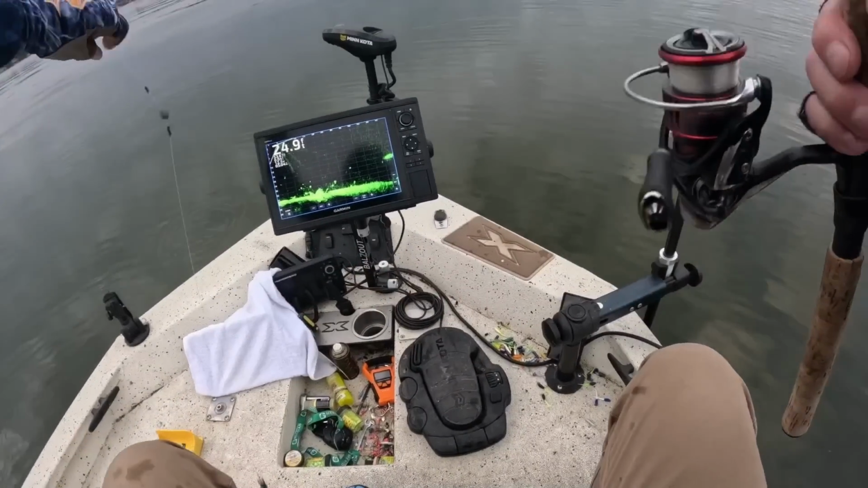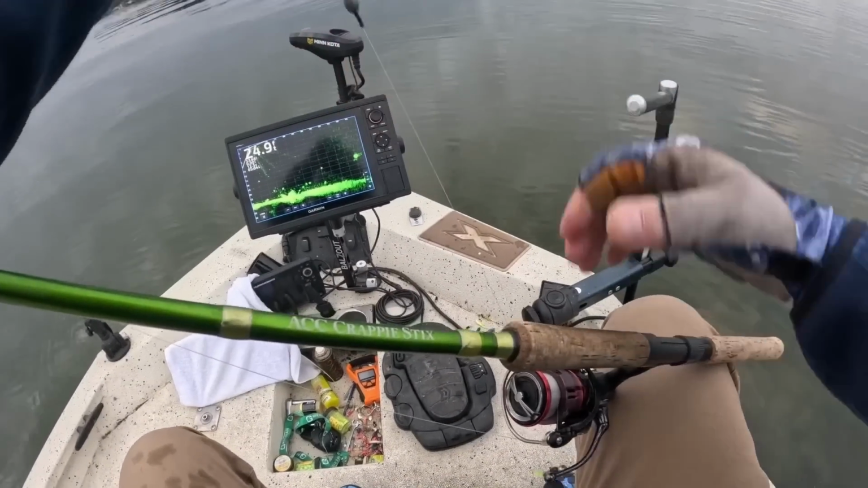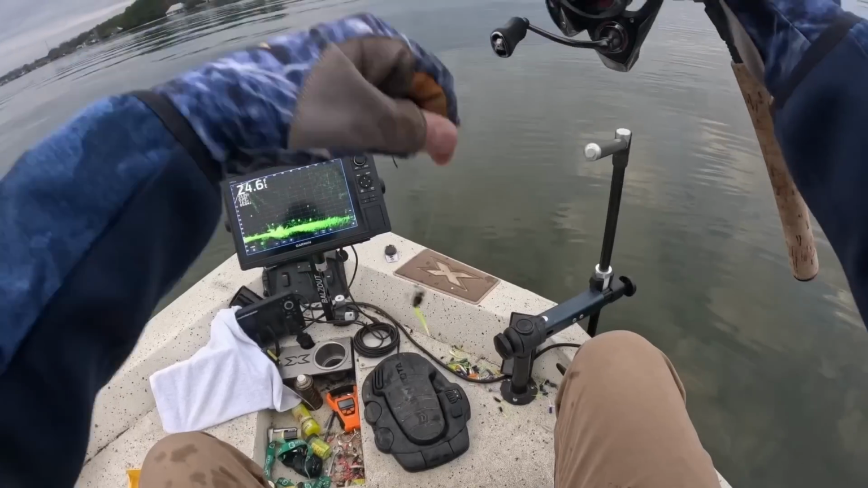Always check your jig before you cast it. Make sure your plastic's lined up right and your weight is straight.